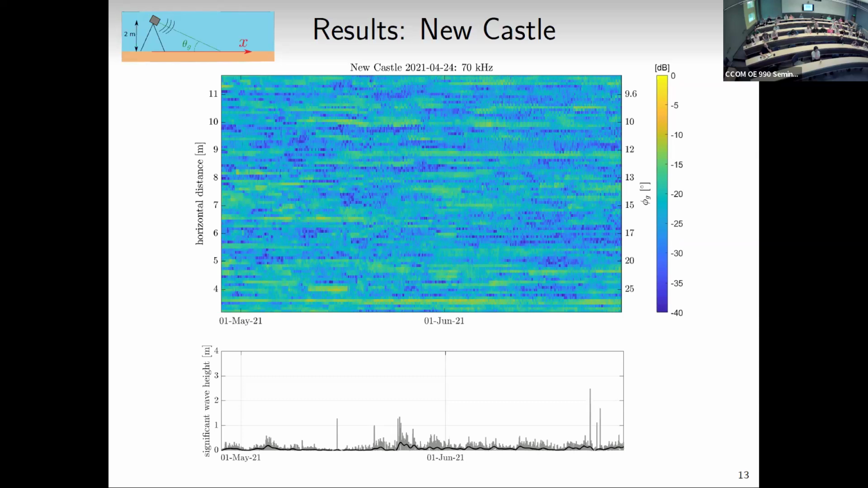Grazing angles will decrease as you're going further away from the tripod. And the color, you can think of that as the acoustic response of the seafloor. It's the unaveraged interface scattering strength. And here I've plotted the significant wave height measured by the CTD during that same time. The black line is a daily moving average. So wave activity, pretty low. And this is kind of similar color.